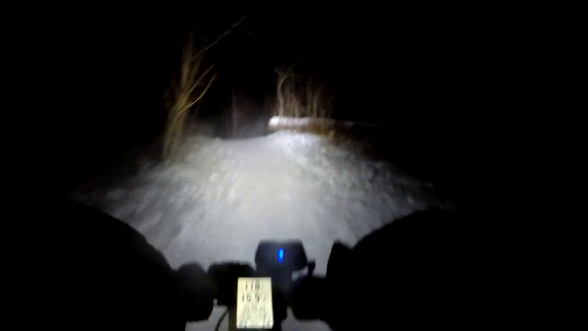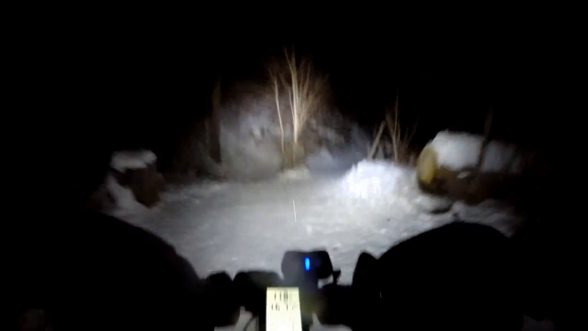Alright. Now this trail is fun. Nice bit of gradual downhilling. Except for this first part is fairly steep. So hard packed.